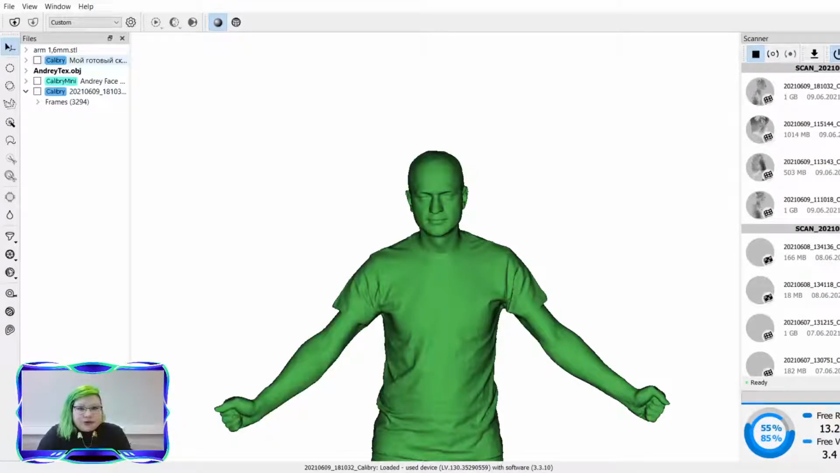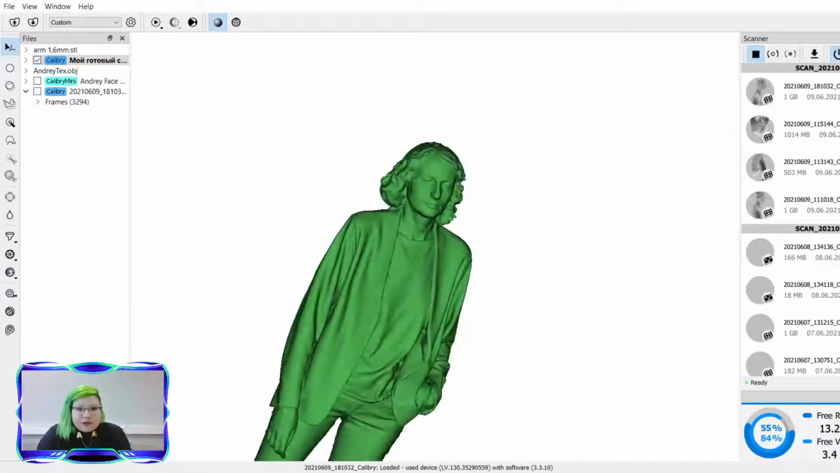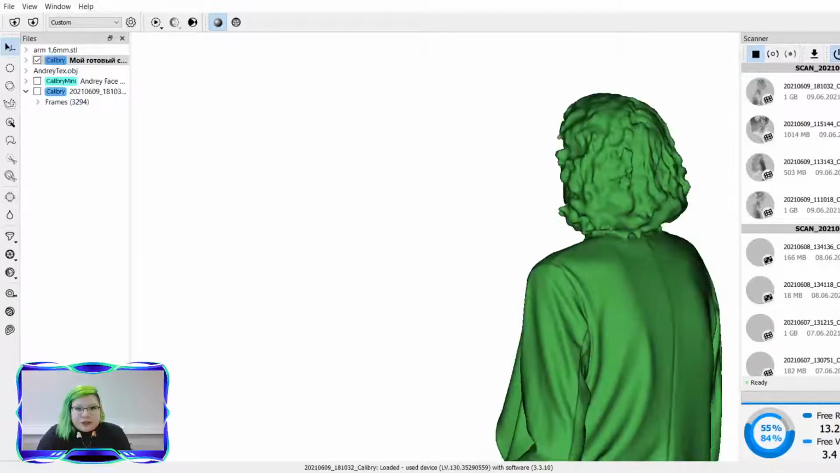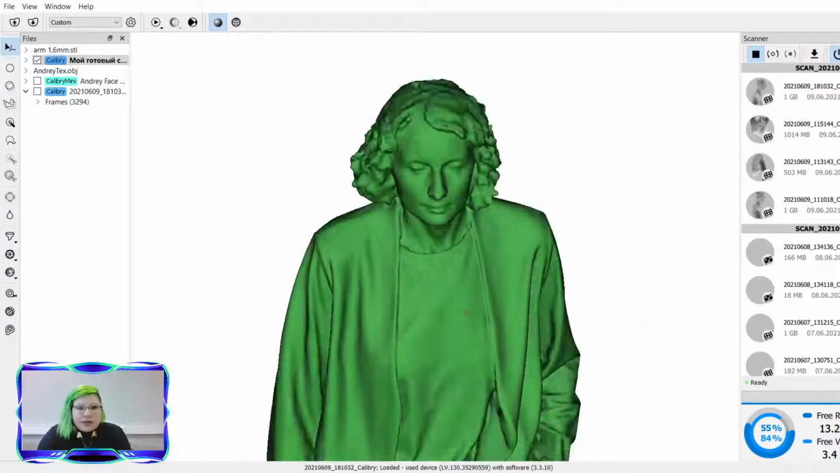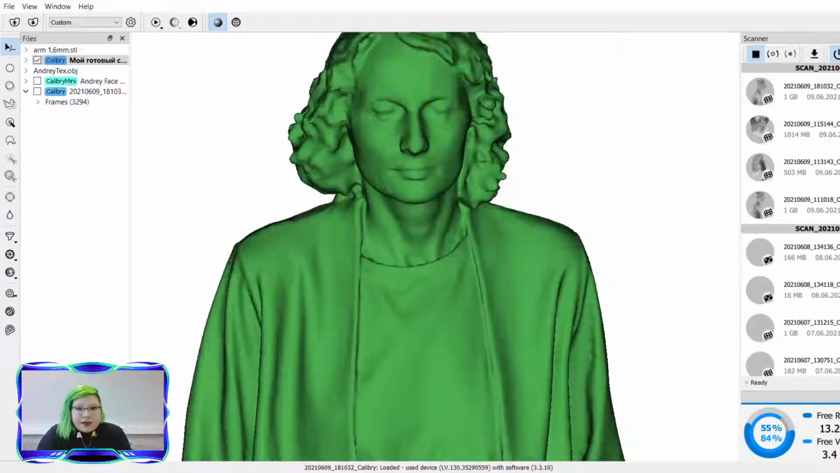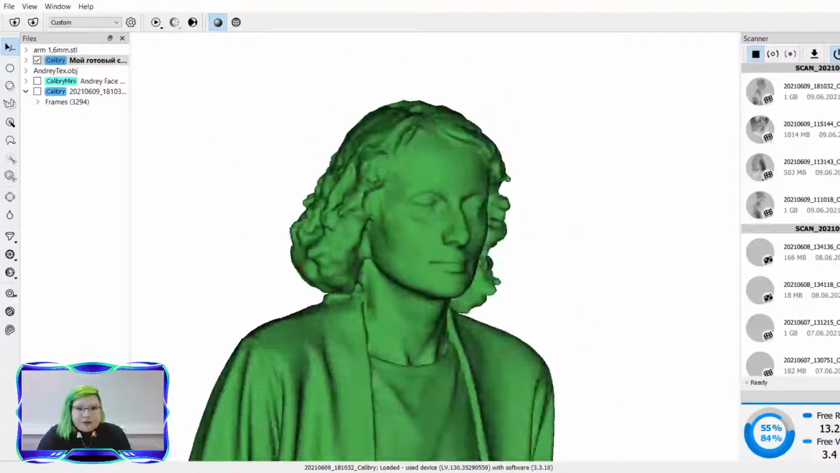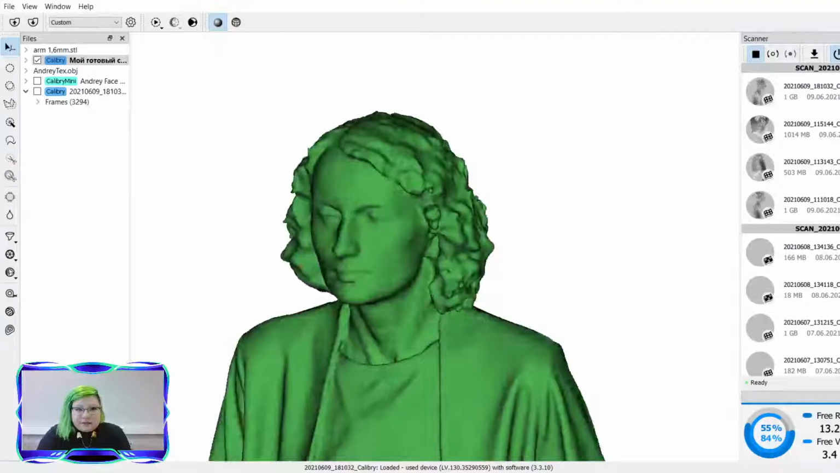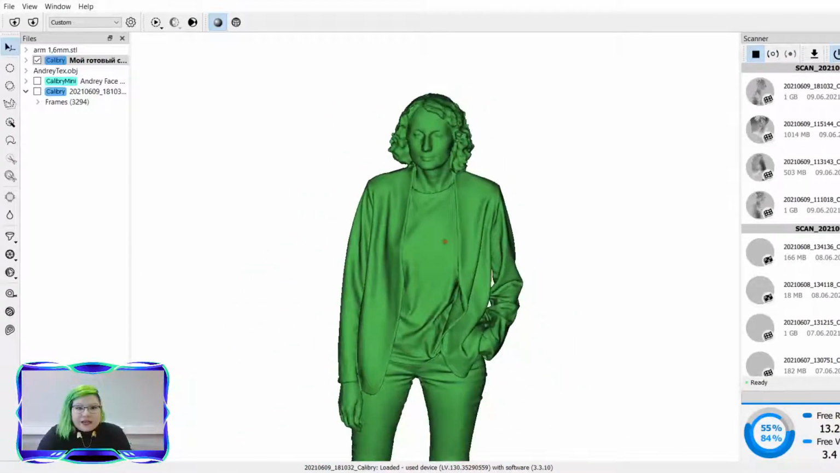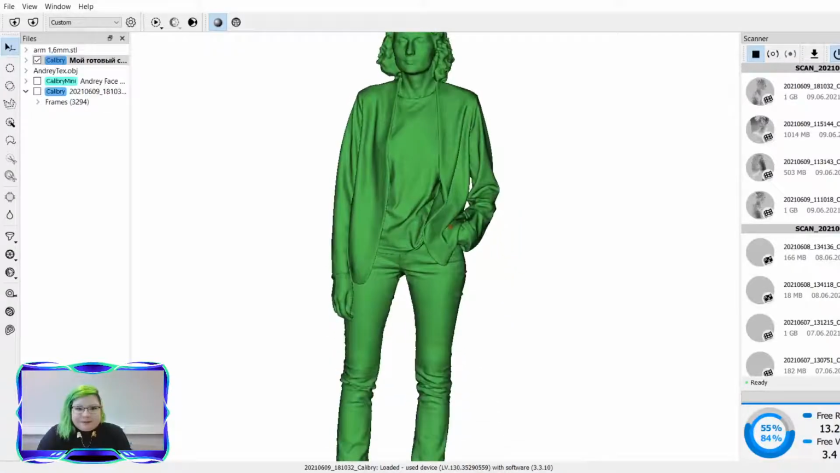And switching over to this scan of view, you can see that using the algorithm to fill all the holes and removing preliminary cleaning at the registration stage so that we won't be losing information, the hair is very visible and very clear. So the Calibri scanners are great at capturing dark hair.